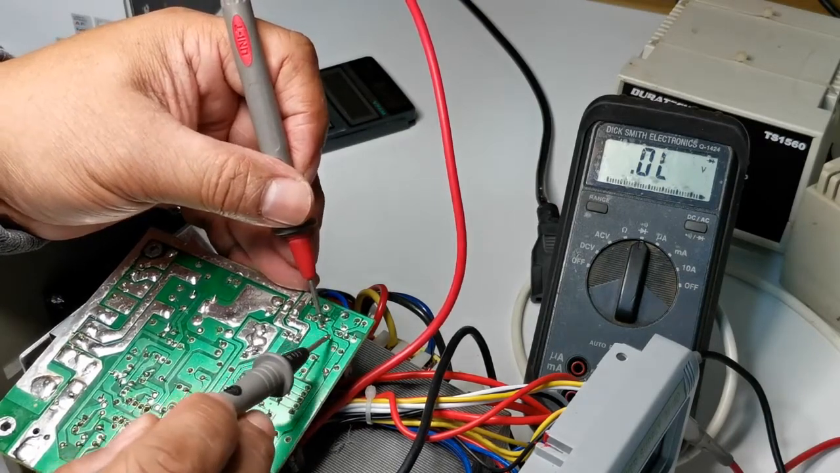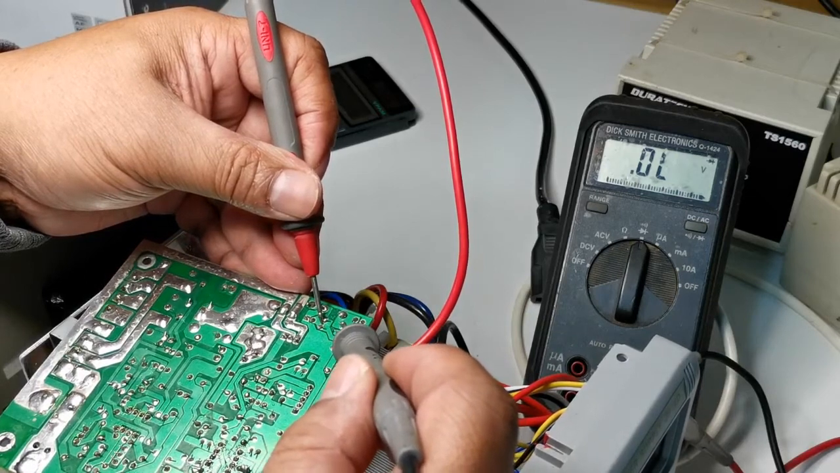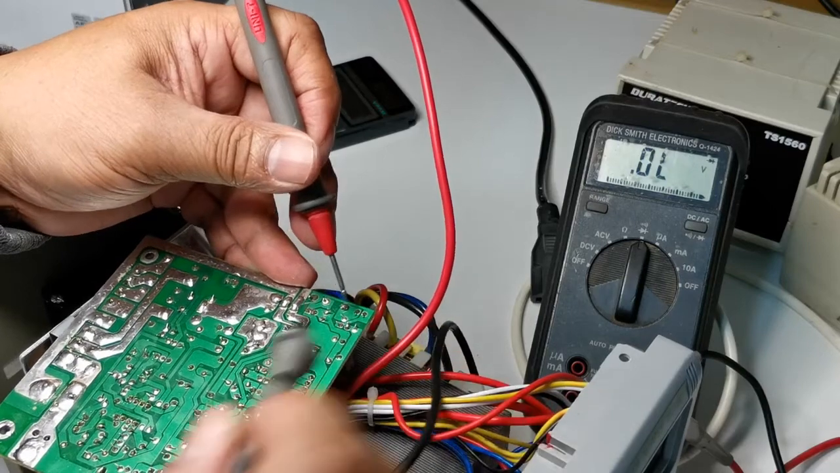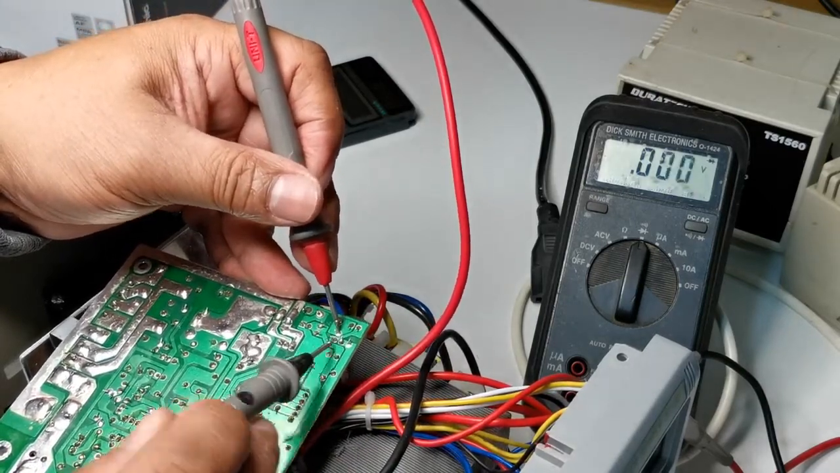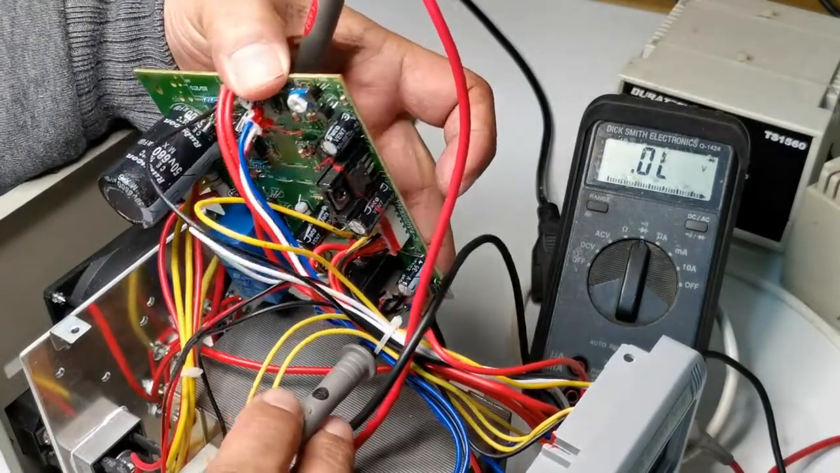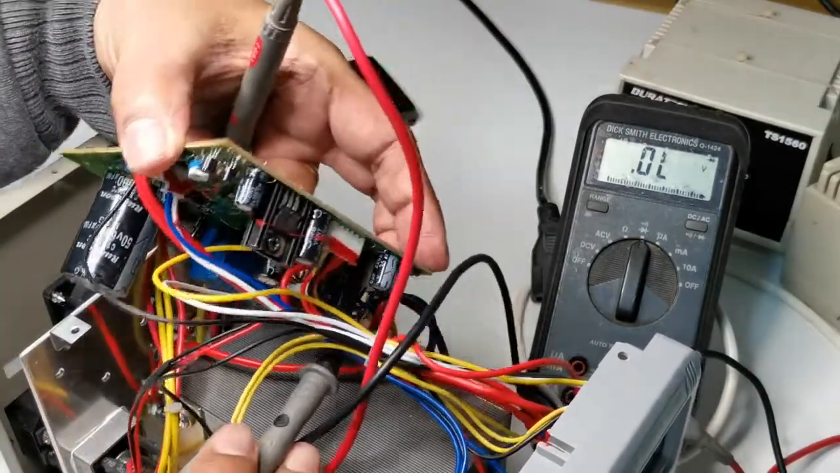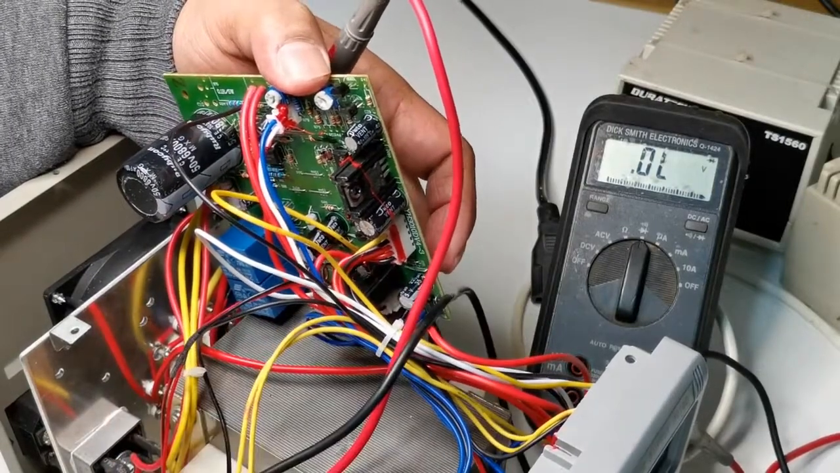So there are two diodes here. If this is the negative side of the diode which rectifies, I believe these two terminals after the two diodes, okay, it's coming from this line, a blue wire, and the black wire. Let's try this one.